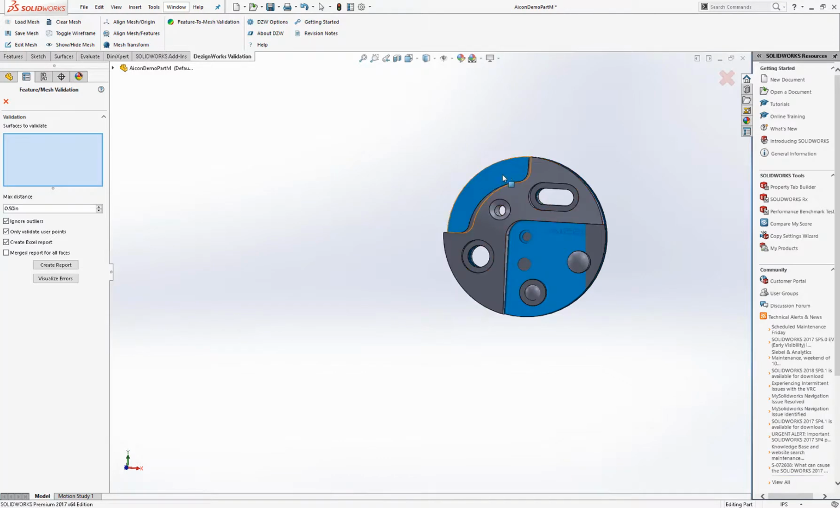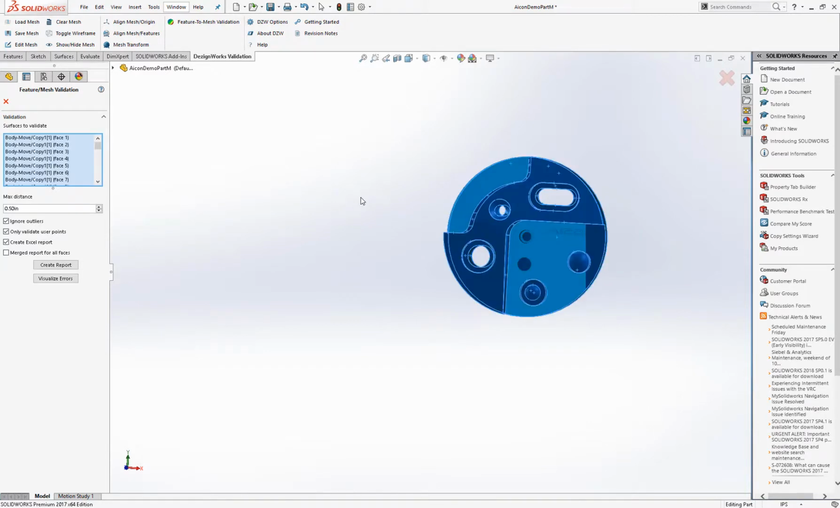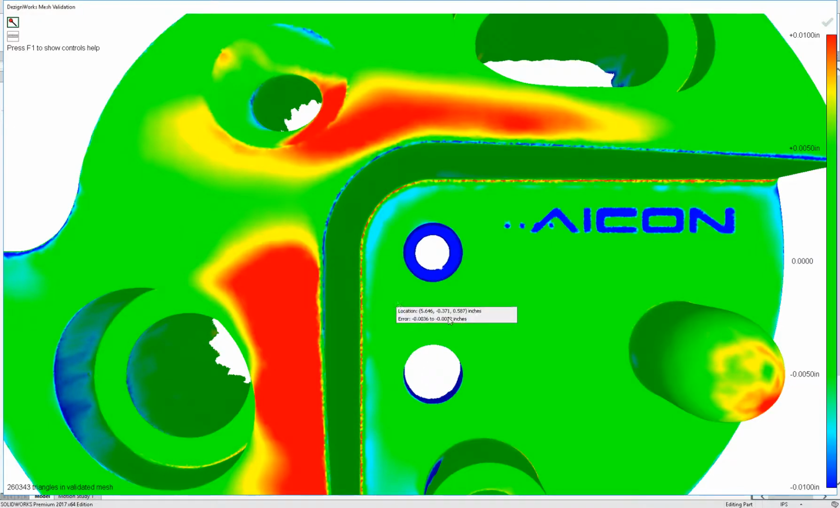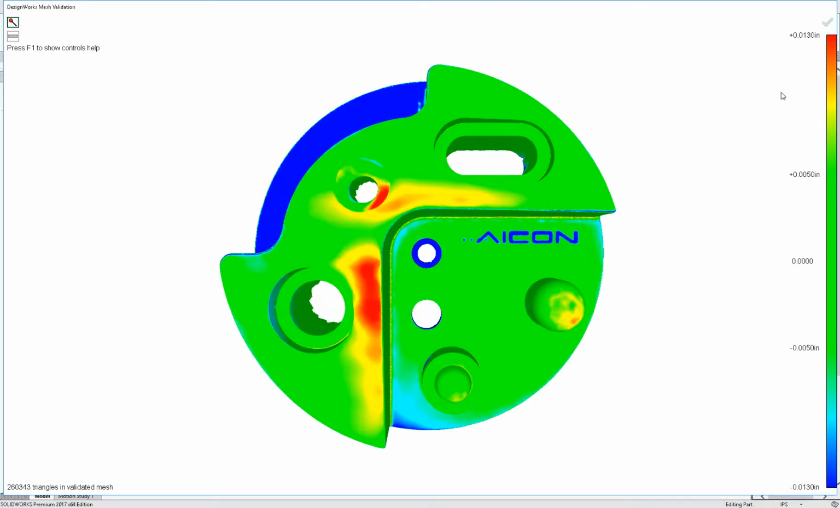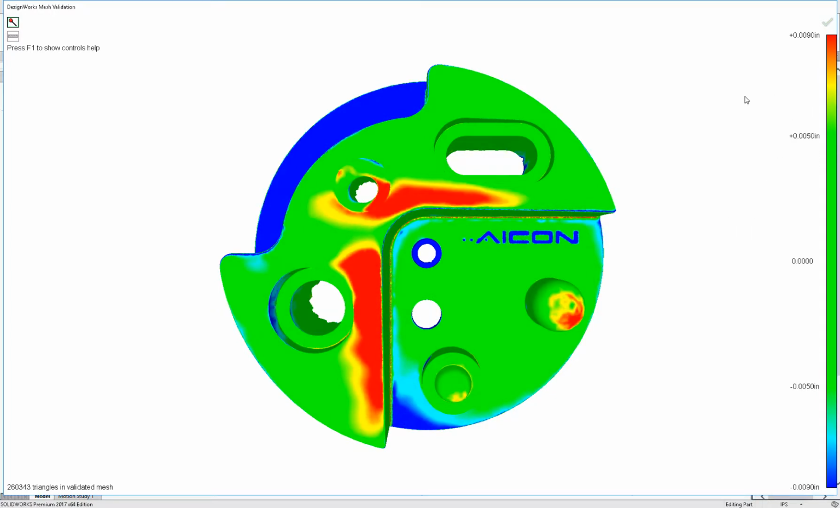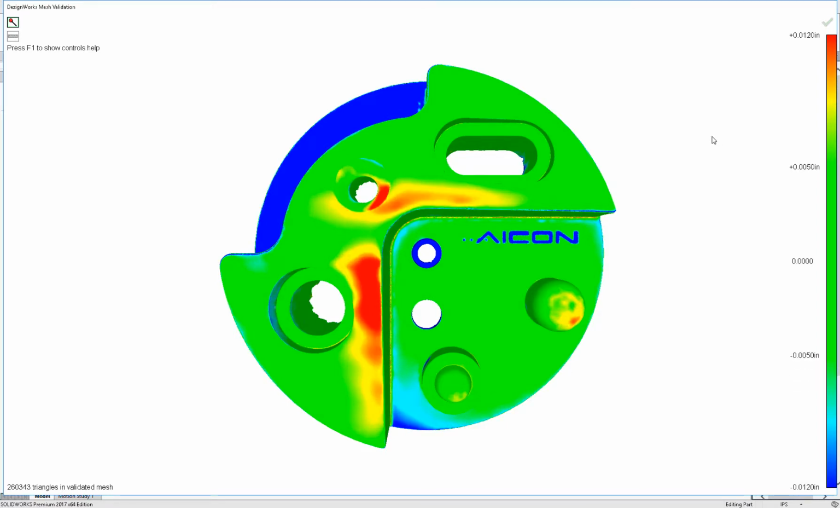You can select only part of it, or let's say it was a casting, you'll need to pick the machine surfaces. You could do that. We're going to do Control A, tell it everything. We're going to say visualize errors. So now it's going to show us, first step is the heat map. We can actually fine tune this by hitting the left and right bracket, fine tuning it up or down, whatever our deviation would be.